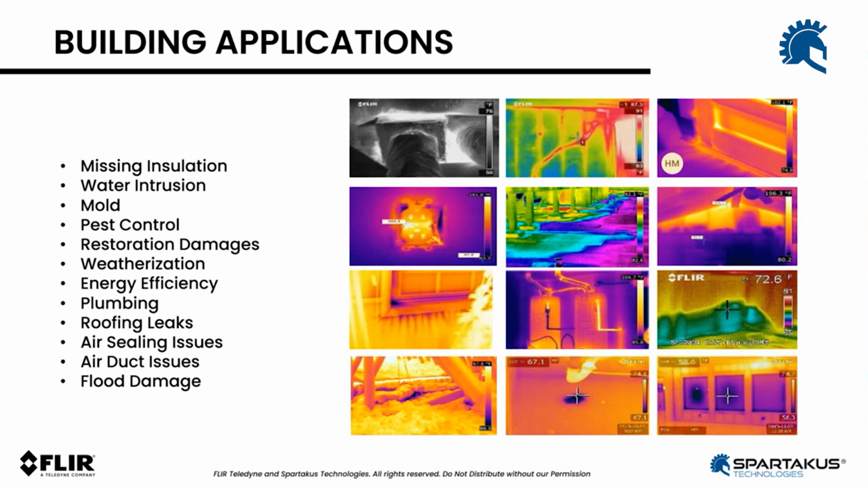It's very important, on the energy side, to make sure we don't have energy leaks, and that we don't have any sort of moisture problem that could lead to mold and could impact the health of the occupants of the facilities. So again, many different applications within building diagnostics as well.